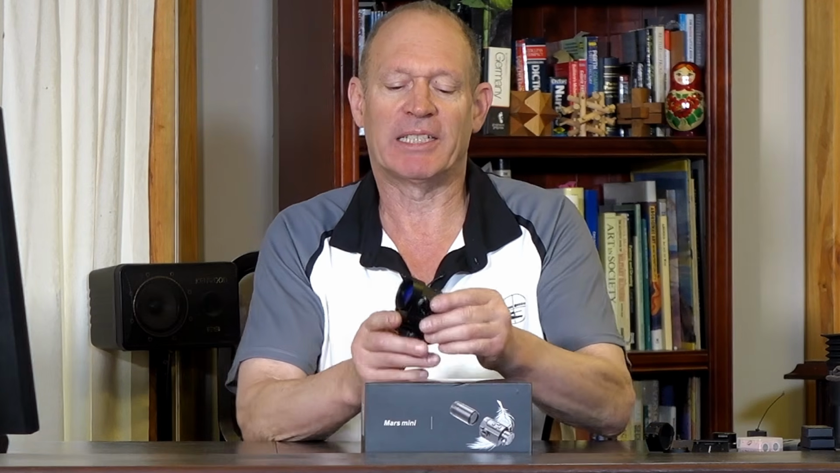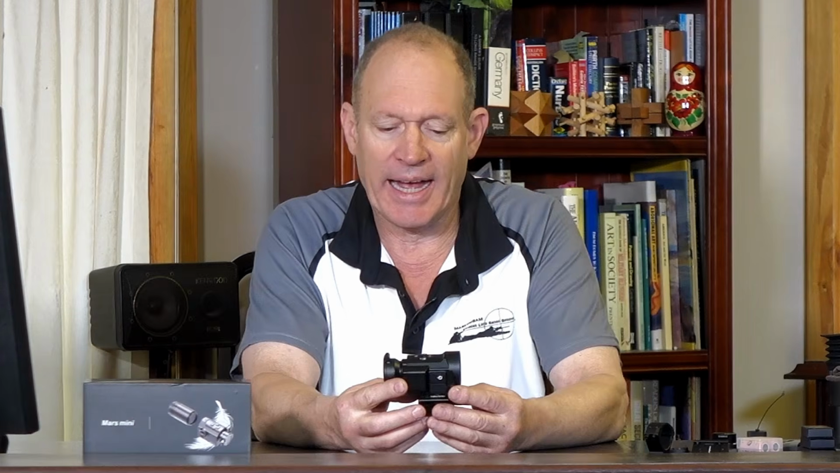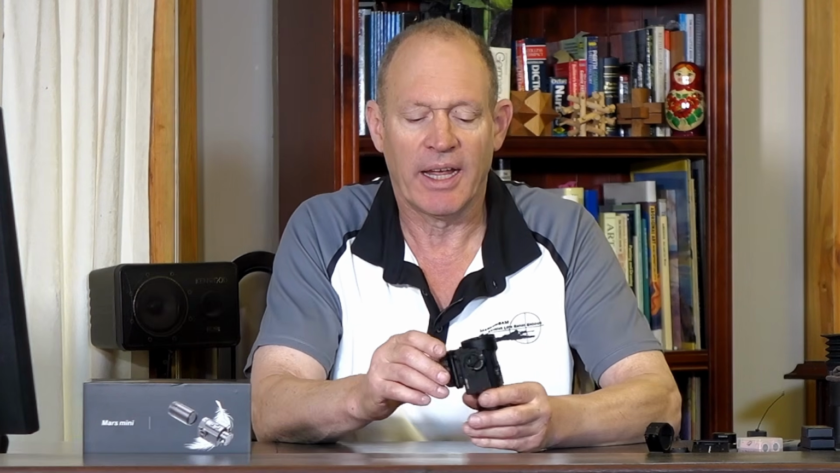Now, well, they've gone another level. So the Mars Mini, this little fella here, as you can see, is something that literally fits in the palm of my hand. And I suppose the way I've used it is largely what you're looking at here.